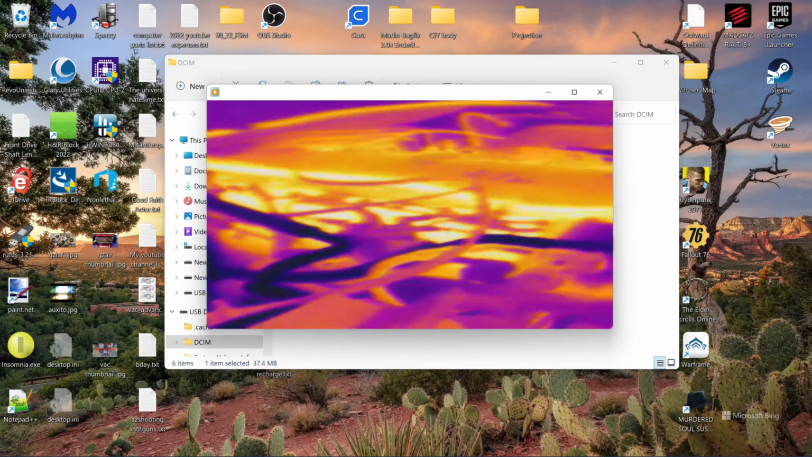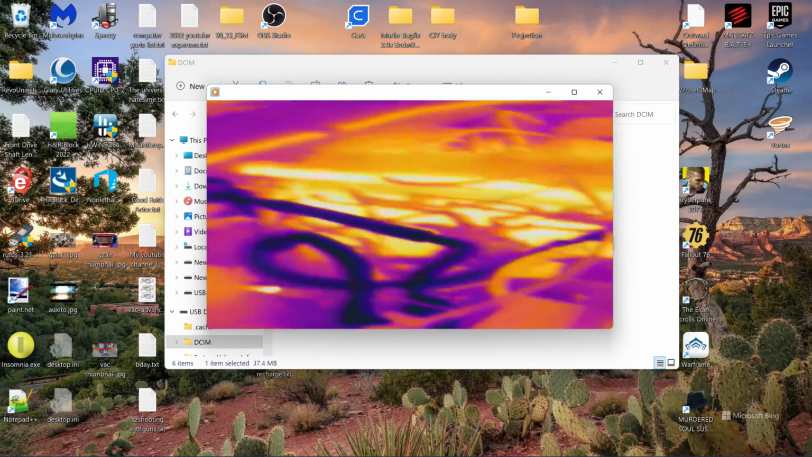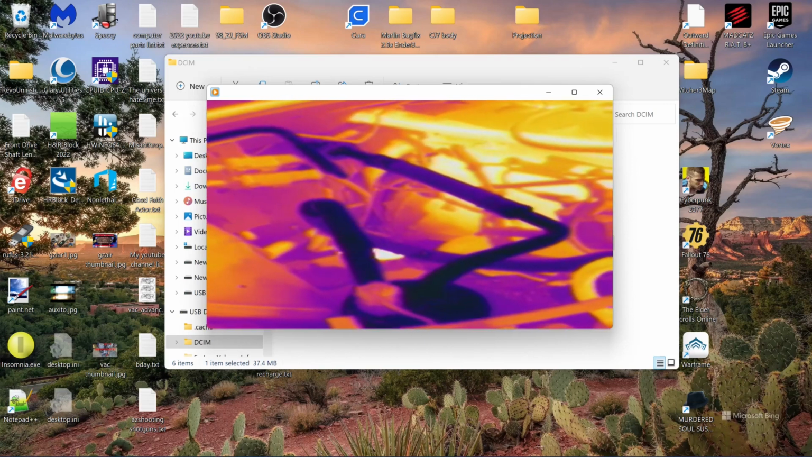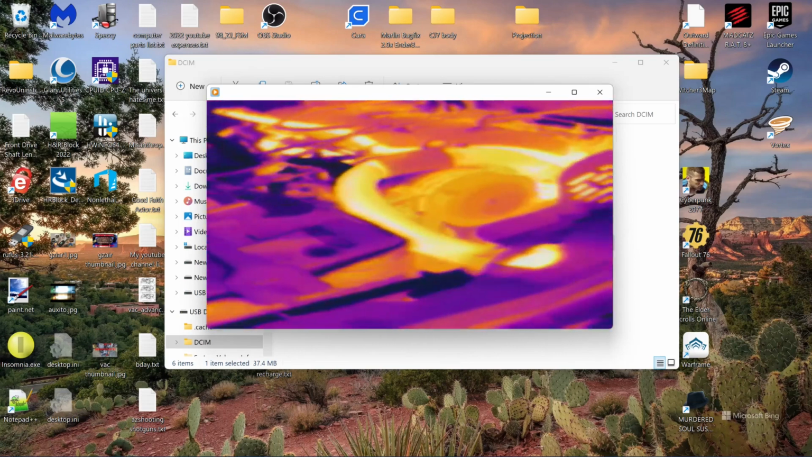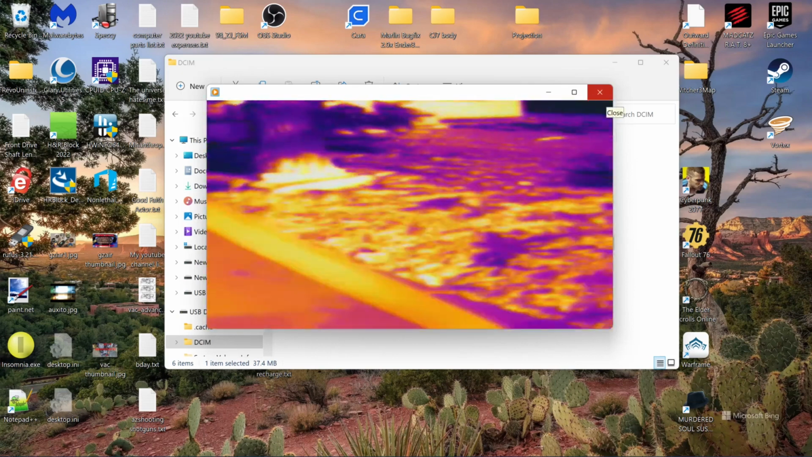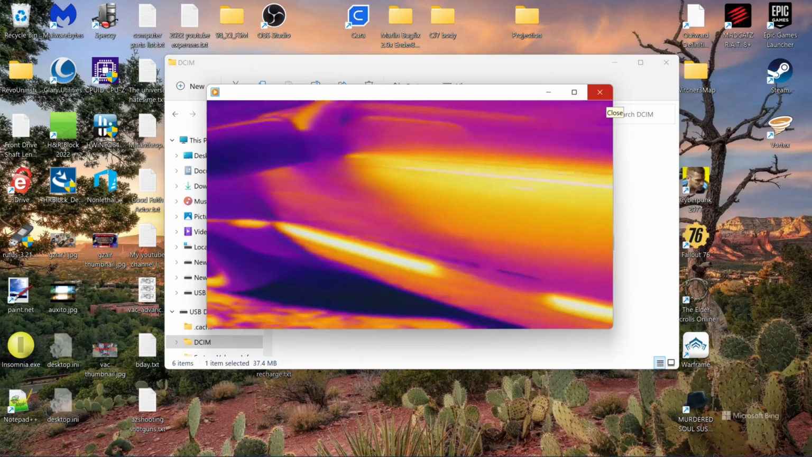If you set this up on a tripod and some type of a thermal event happened, you would absolutely see it in this video. You might want to set a visible camera up too at the same time, just to get an idea of what's going on both thermally and visually. But that's actually pretty decent, I think. Would be nice to have the temperatures and the temperature spot readings on it, but I guess we can't have everything, right?